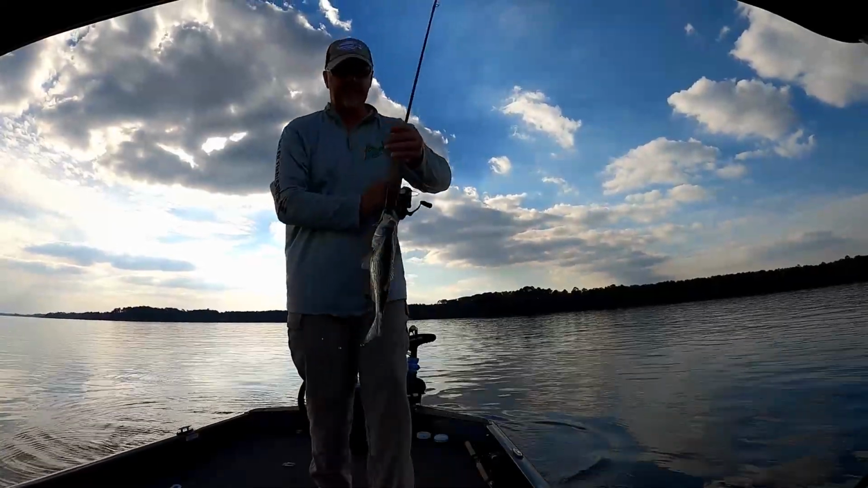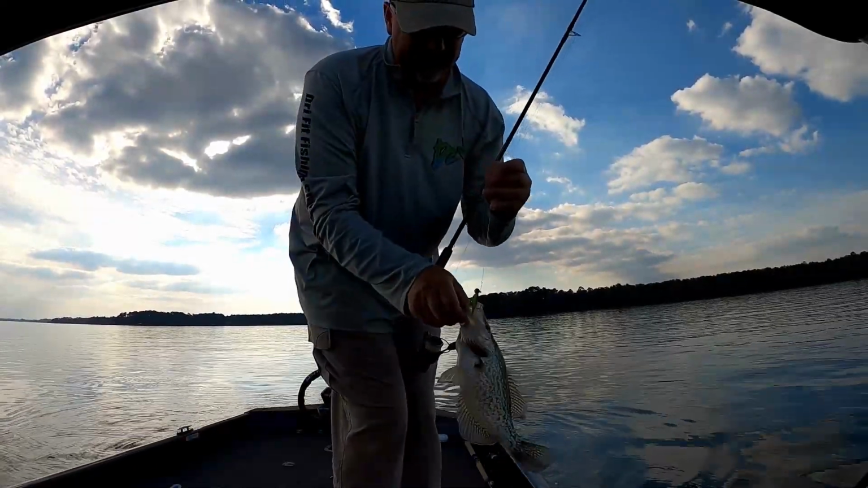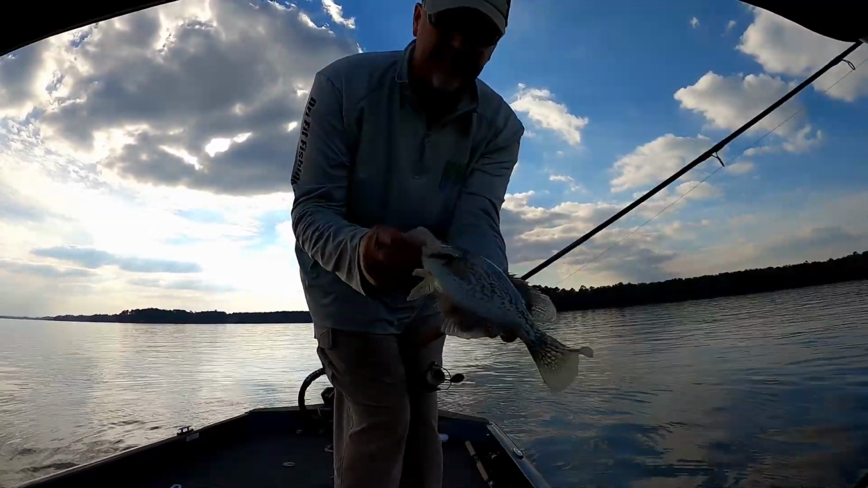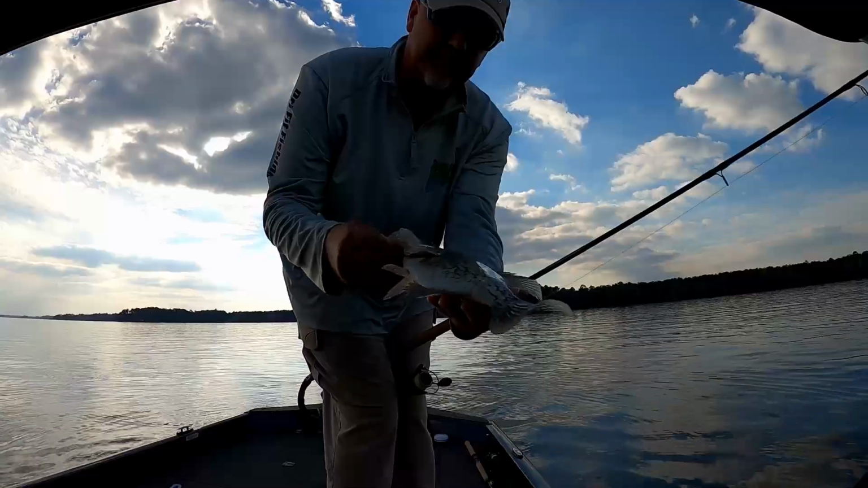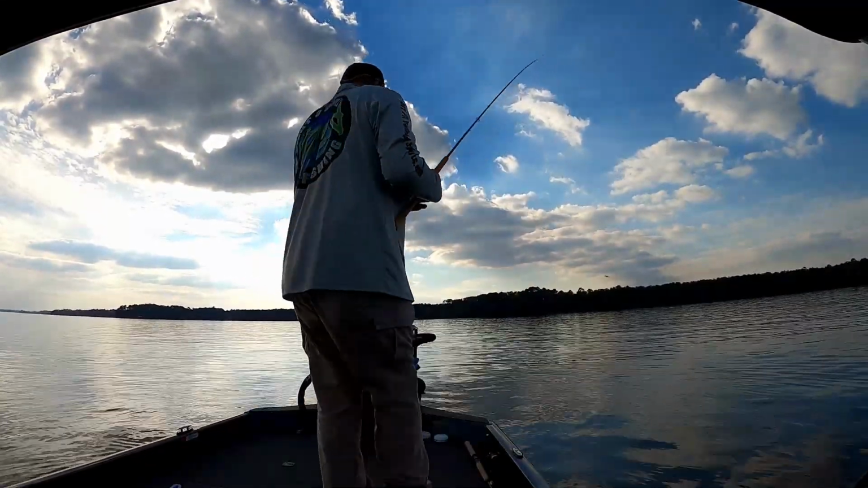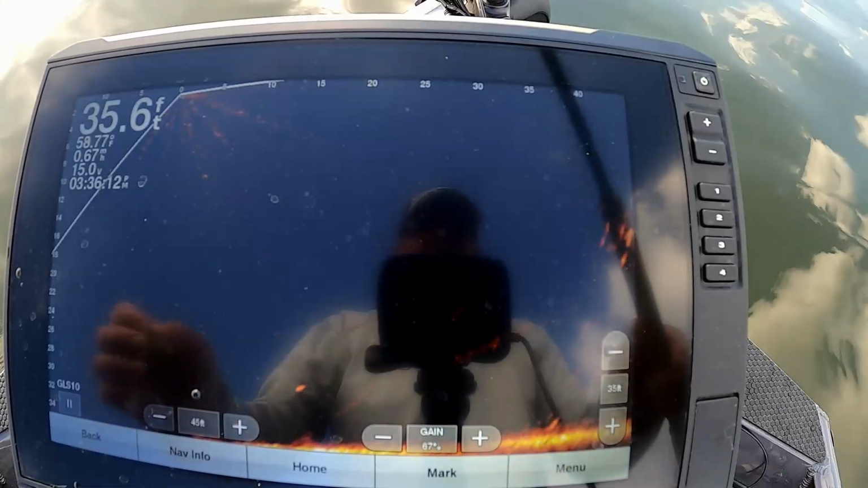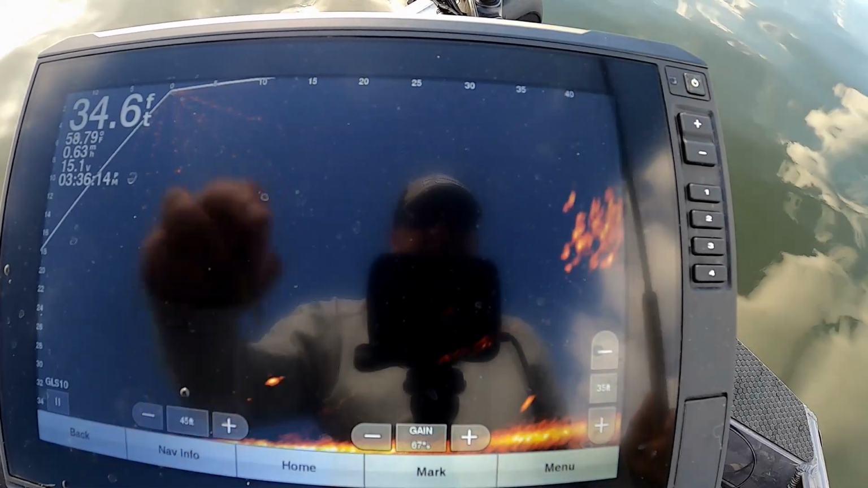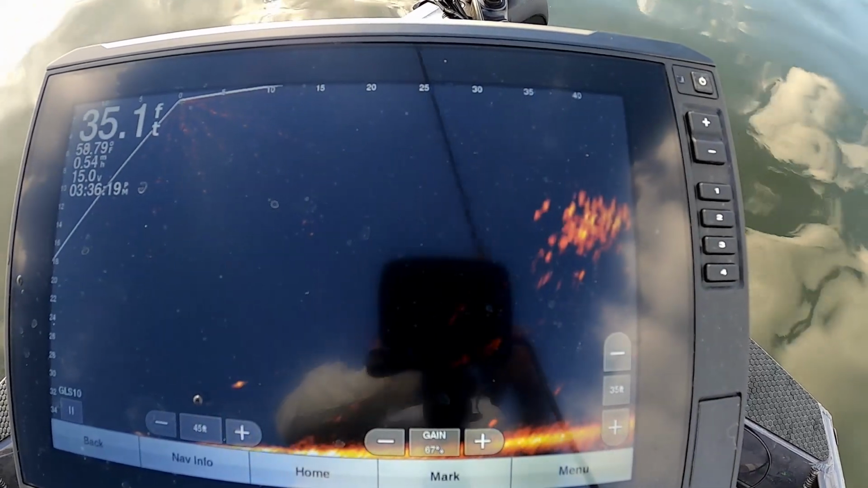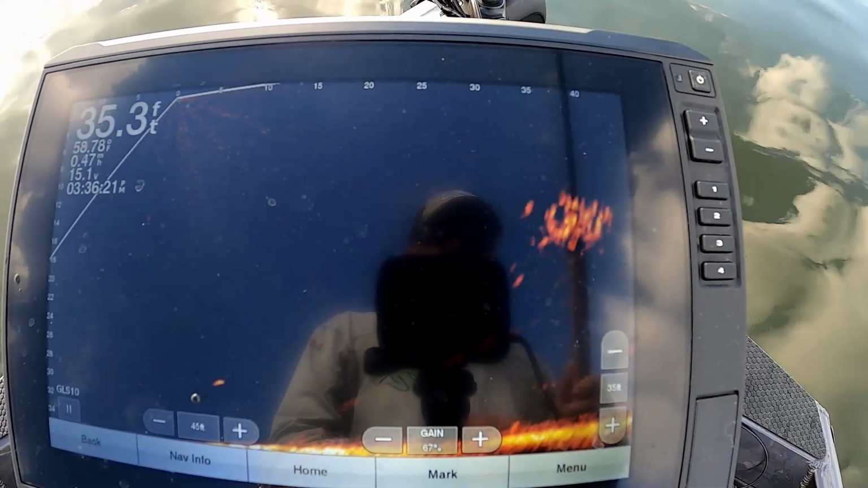Another nice crappie. So guys, these are the black crappie that you're all used to. And you can see the difference between him and those white crappie. You see all the speckles on that fish? That's how you tell the difference. See that coming on the screen right there? That's those black crappie. That's what I'm chasing around out here. Big schools.